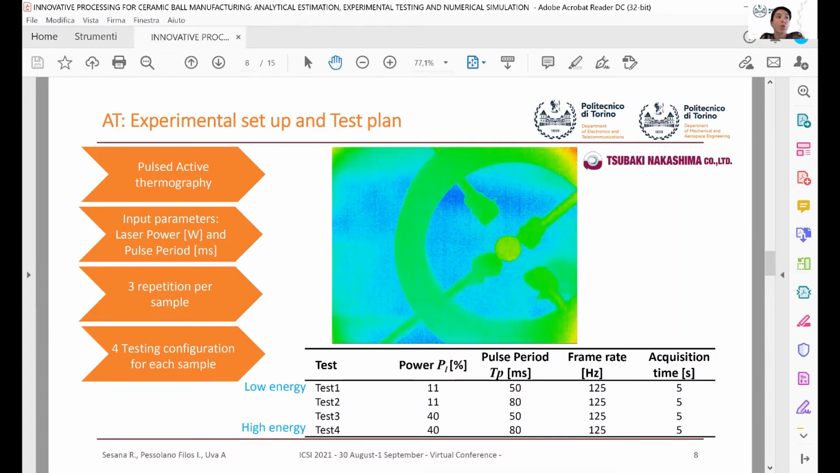The location of the source on the sample is chosen primarily, and in the present study is of 0.5 meter. The energy dissipation effect after the laser excitation is monitored by a thermocamera. For the experimental test, the input parameters are related to the heat external source: the pulse period expressed in milliseconds, and the laser power expressed as a percentage of the maximum power.